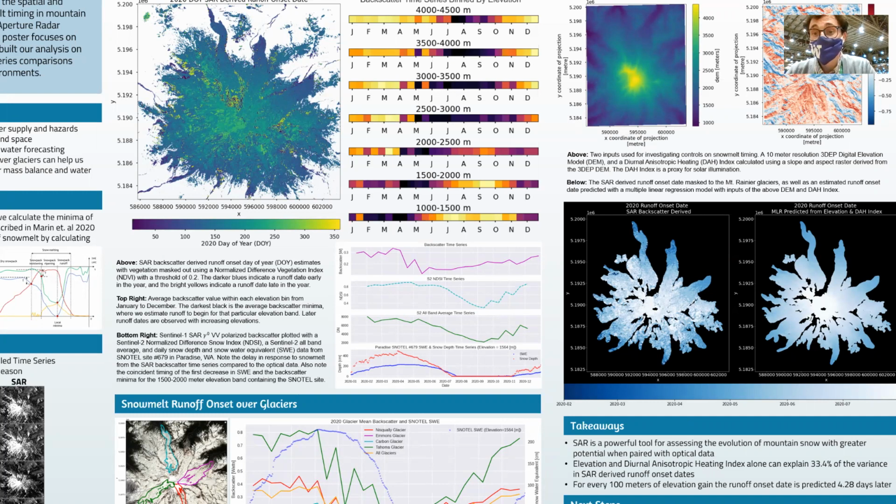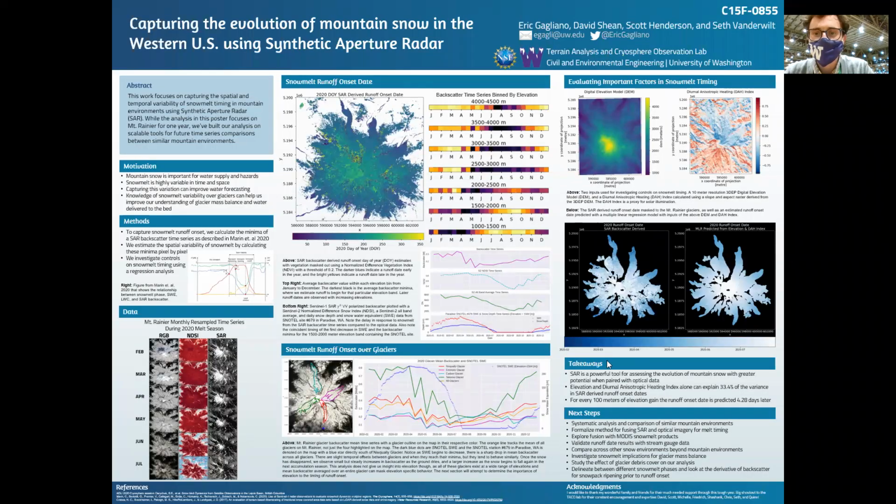And the final takeaway from this is that SAR is really powerful for assessing the evolution of mountain snow. And once we combine it more formally with the Sentinel-2 and also probably Landsat 8 data, optical data, multispectral data, we'll have some better results for predicting these onset dates.